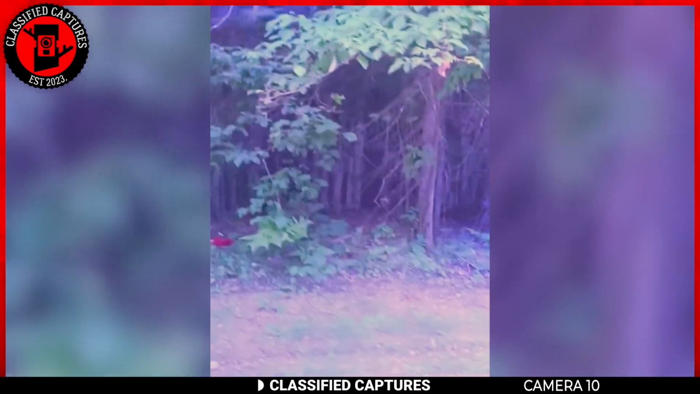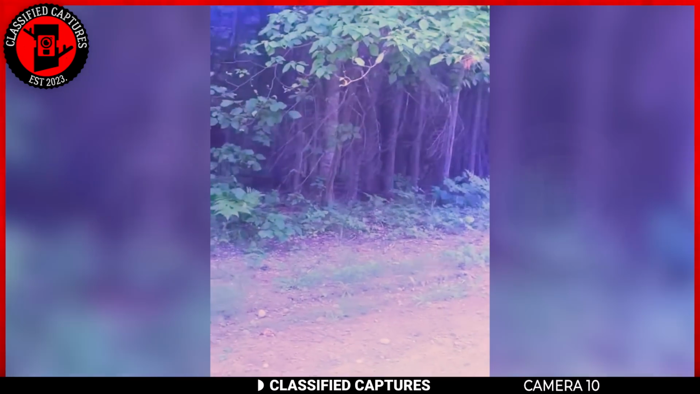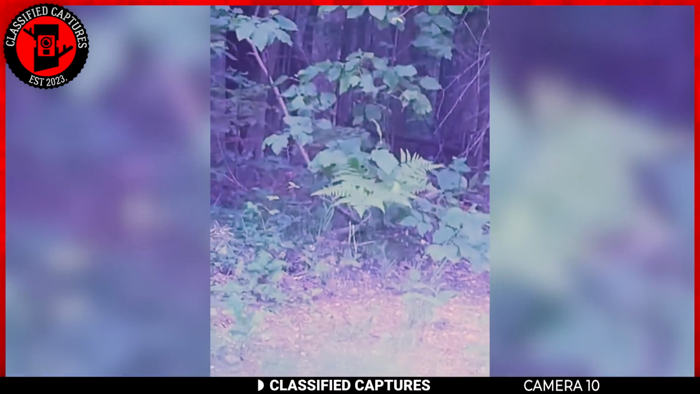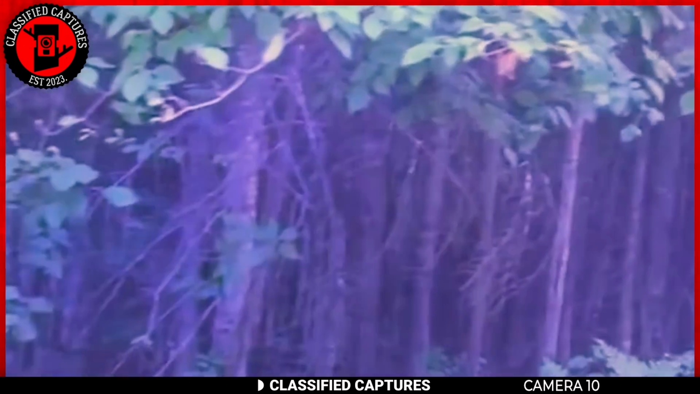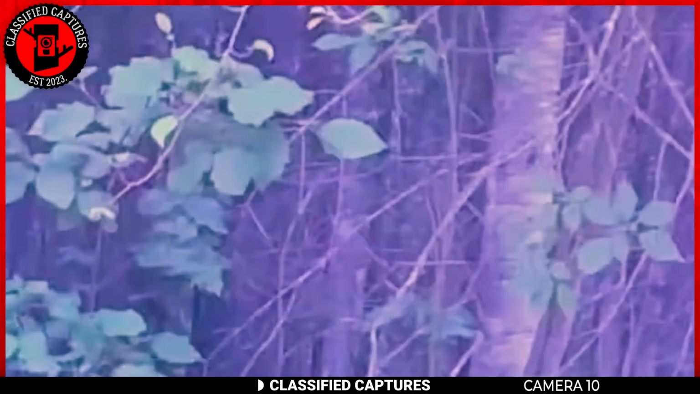We might just be witnessing a real-life Bigfoot here, folks. I mean, unless someone's decided to throw on a furry costume and take a leisurely stroll in the woods for reasons that escape us. But come on, with all these howls and growls in the background, we're leaning toward the Bigfoot theory. What do you think?